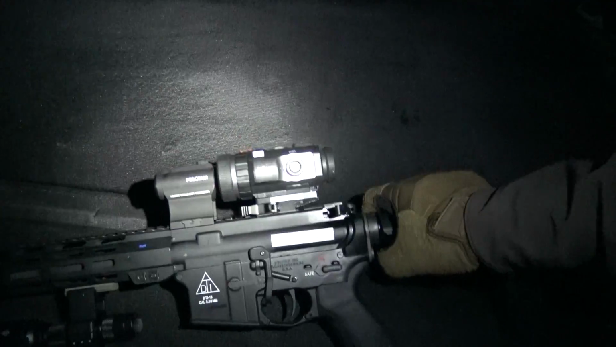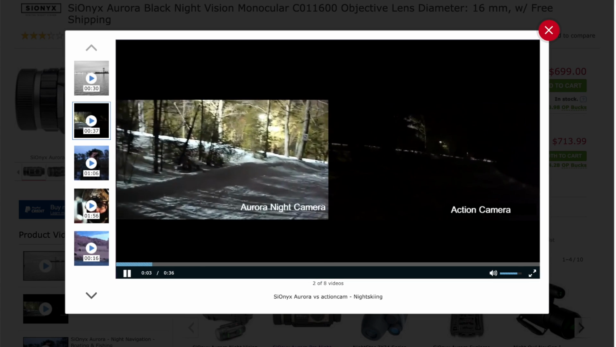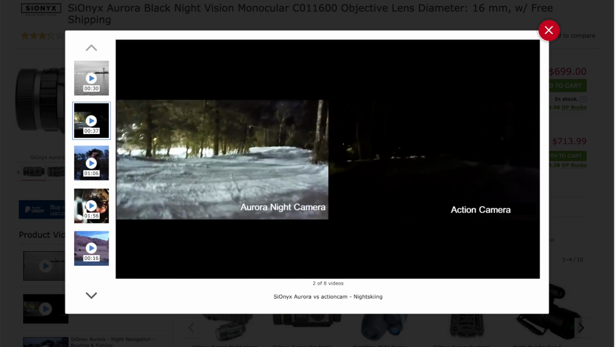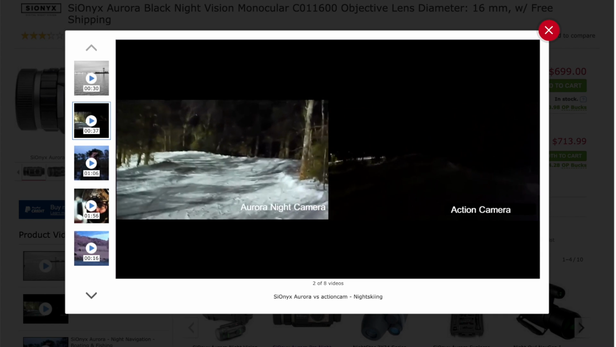Now, one thing you need to understand, I'm not going to go into all the technology and all the menu settings and all that other stupid crap. We don't need to do that here. What we're concentrating on only is its night vision capabilities and how does it do. I'm at just under 100 yards for the target we'll be shooting together tonight.